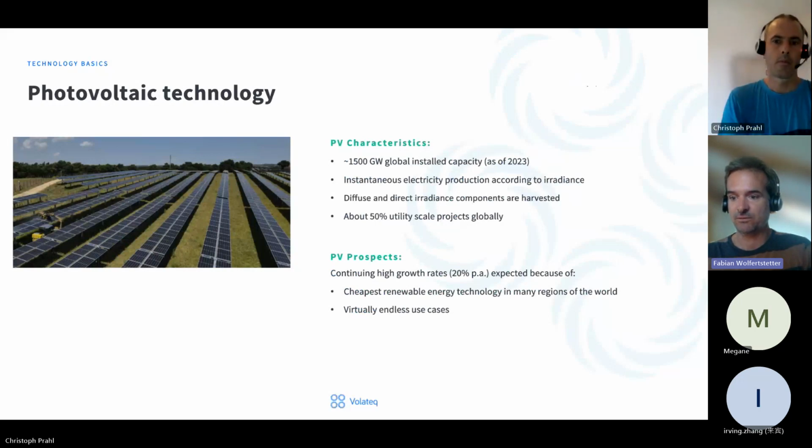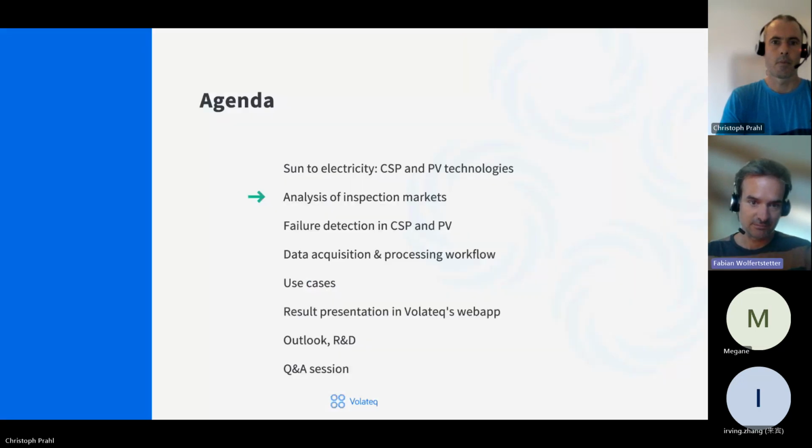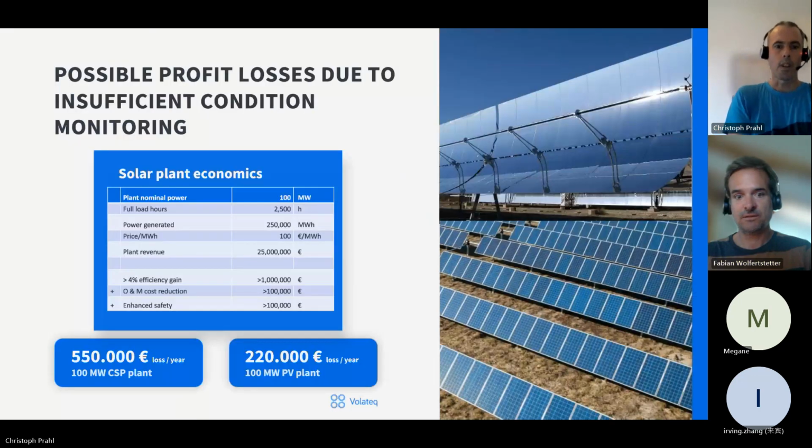And it's expected to continue that way, because you have many application cases around the world and in buildings and everywhere. And it's already cheaper than oil, for example, and coal in many cases. Good. So next slide, please. Yeah, as I said, we're working with both. And now we're going to go into the markets, and that's something that Chris can present. Okay, so I'm taking over here.